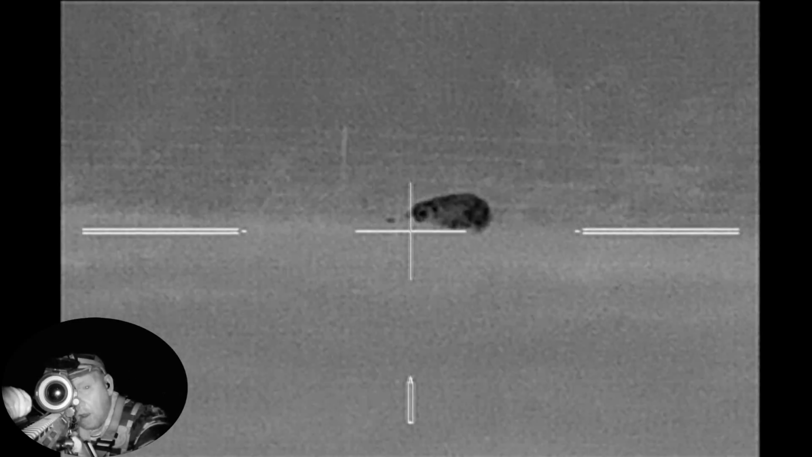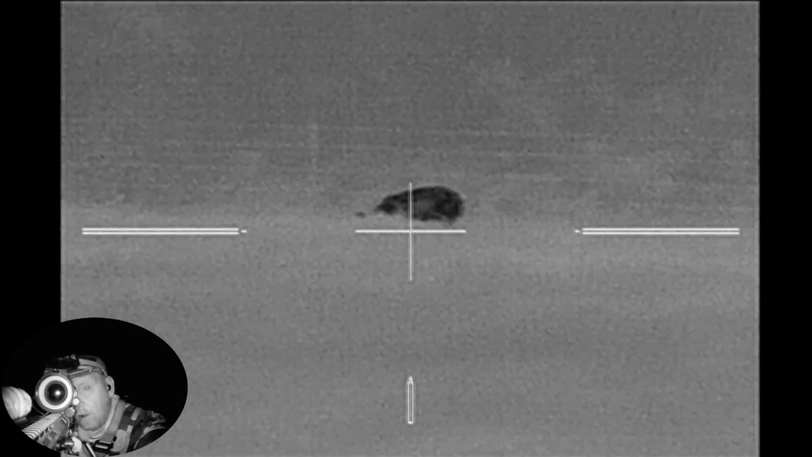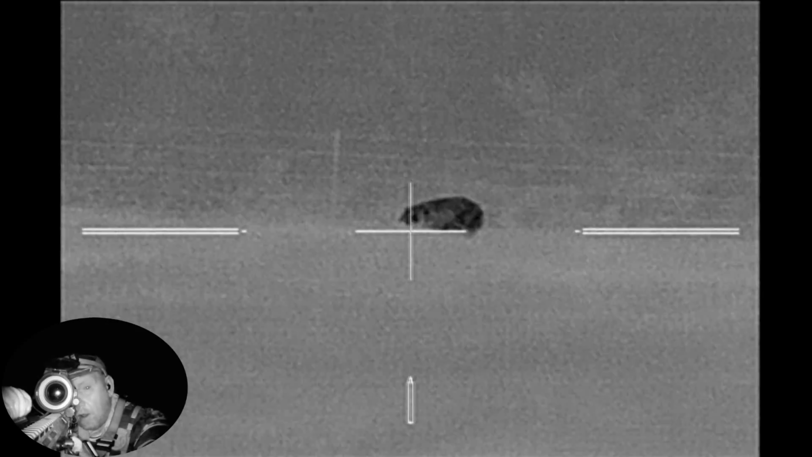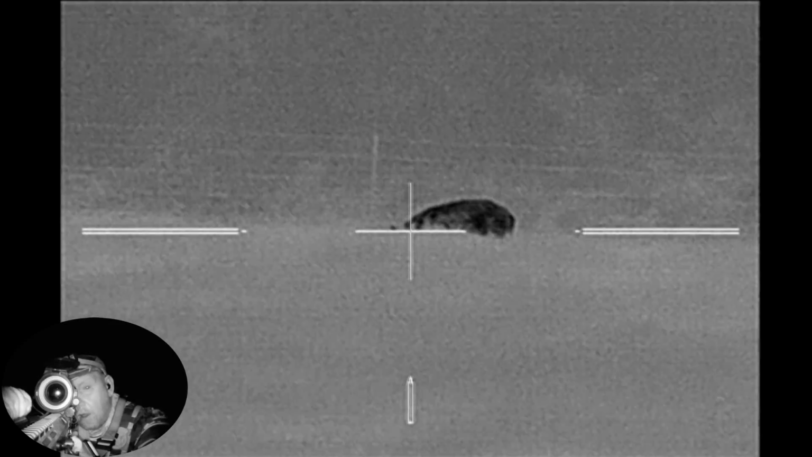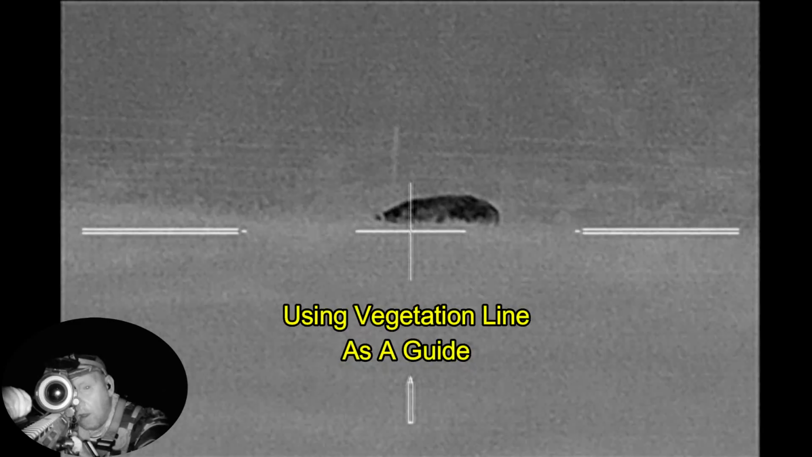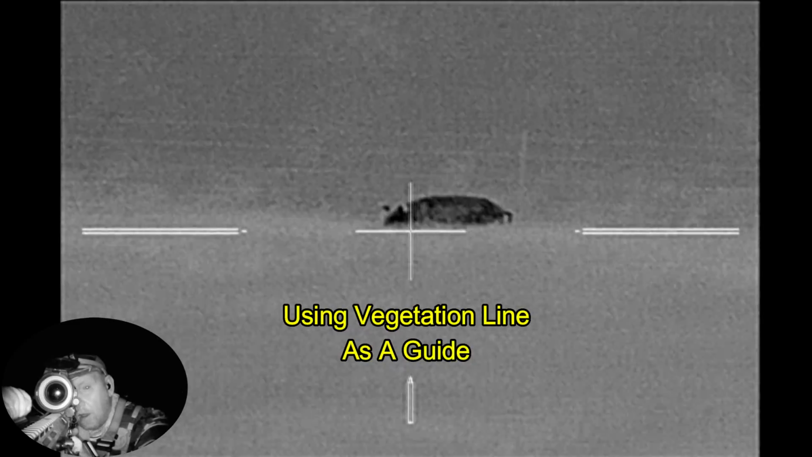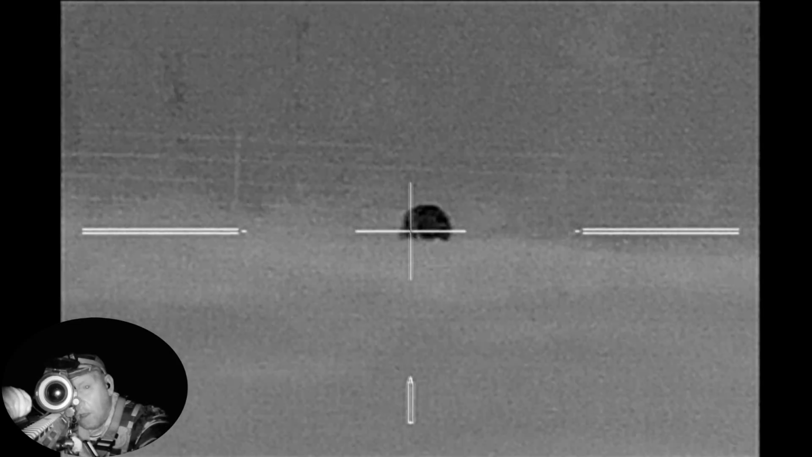I know this hog is pretty close to the fence. I'm not sure how close it is, but I know that if I shoot it, it's probably going to take off and run and cross through. It's going to be on the other side of the fence, and I don't get to hunt over there. So I need to make this shot count. Now I'm lining up on the vegetation line because it's about mid-body on the hog, and I don't want to shoot below the vegetation.